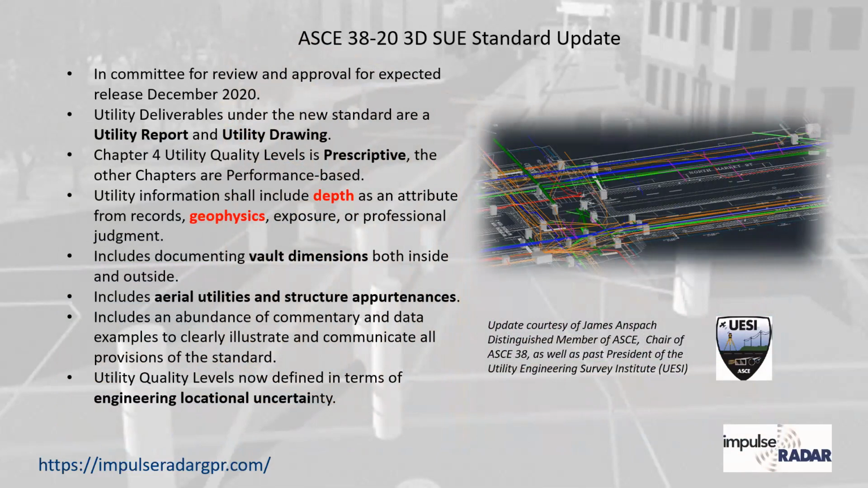The 3D standard's coming out December 2020. As far as Jim knows, it shouldn't have any issues. It's in committee. Some of the new things are in bold. In addition, obviously, to 3D, there'll be a utility report that will be required with the utility drawing. And I'm sure in that there'll be samples of utility reports and what they would expect to be in a report.